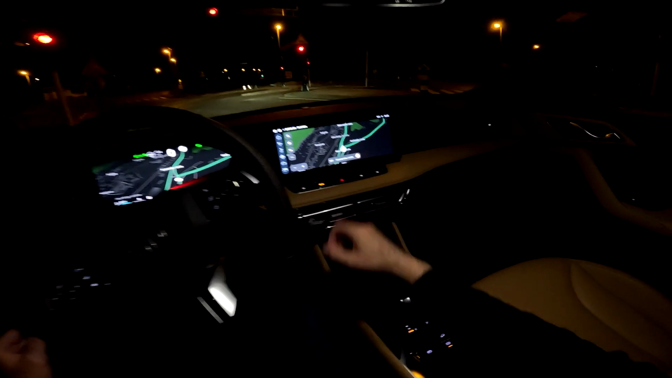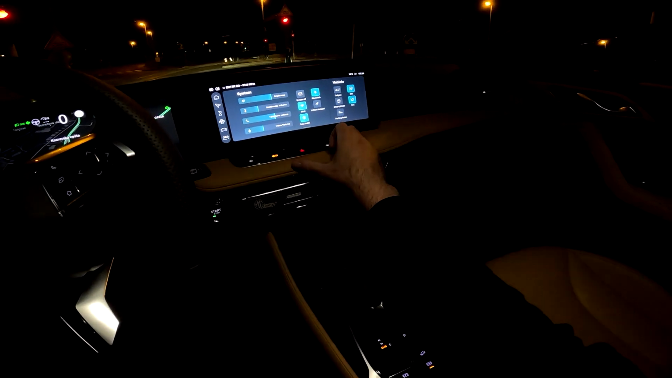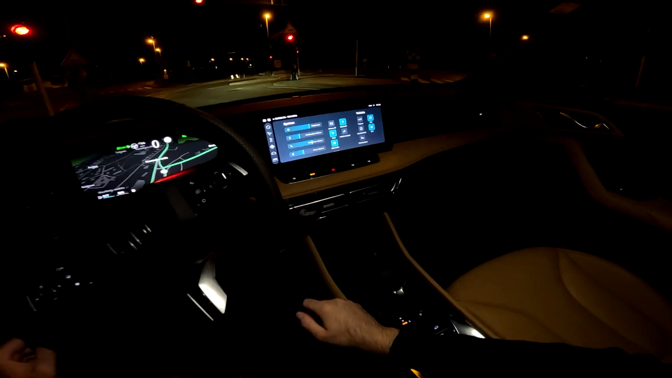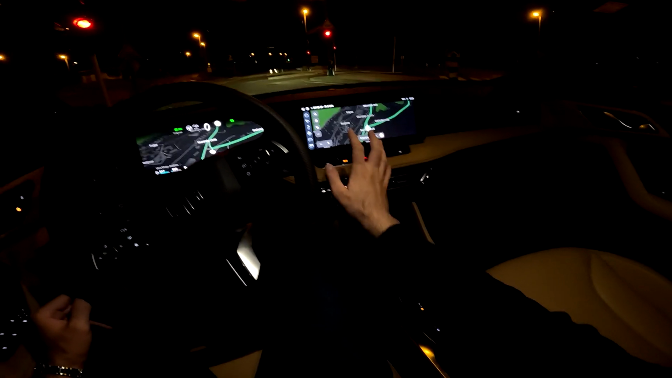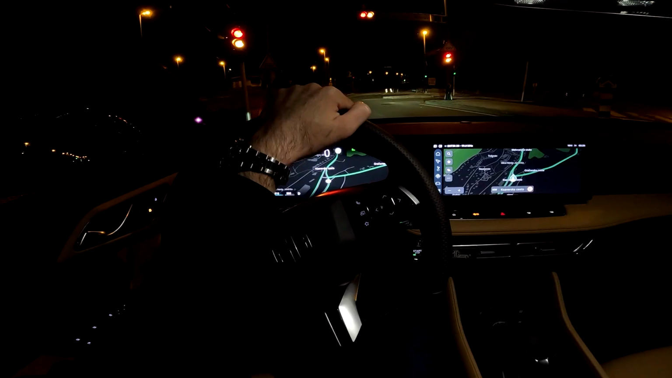And you see now the start-stop system, but you can deactivate it here. So this is sort of like the shortcut when you pull the screen, and then you have shortcuts for various things, including the start-stop. Of course, you can also do it within the car settings, but I think this is the easier way.